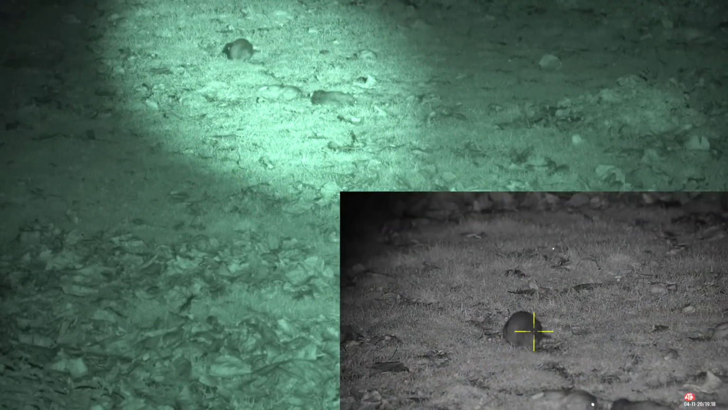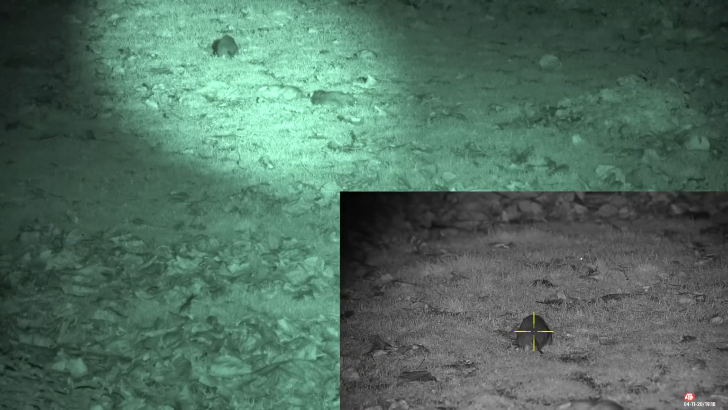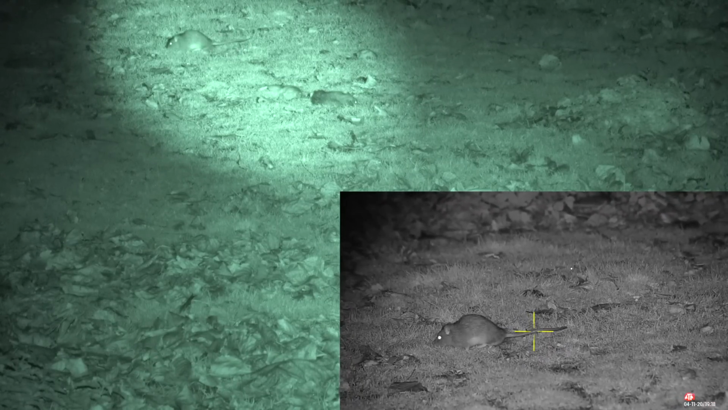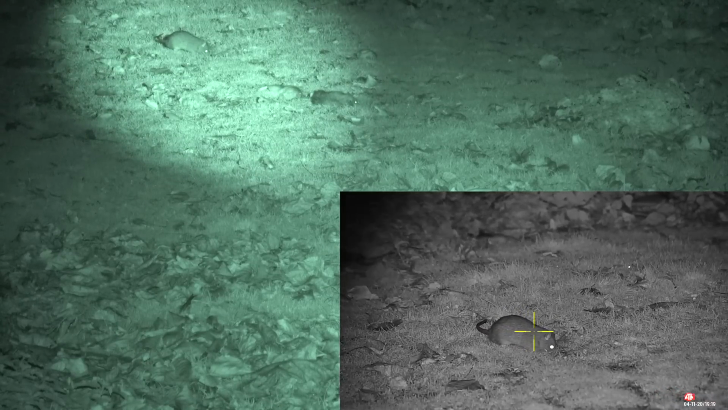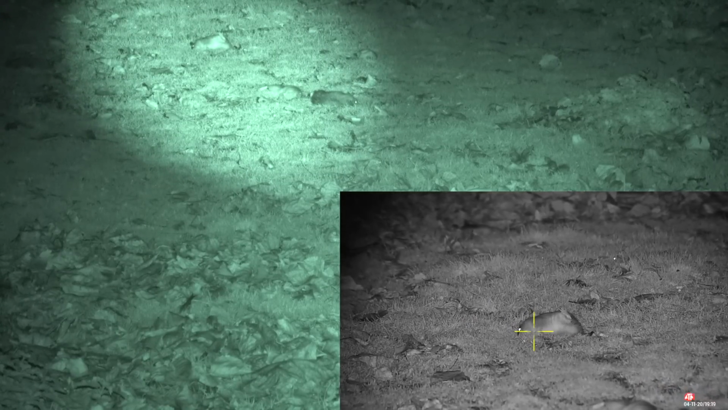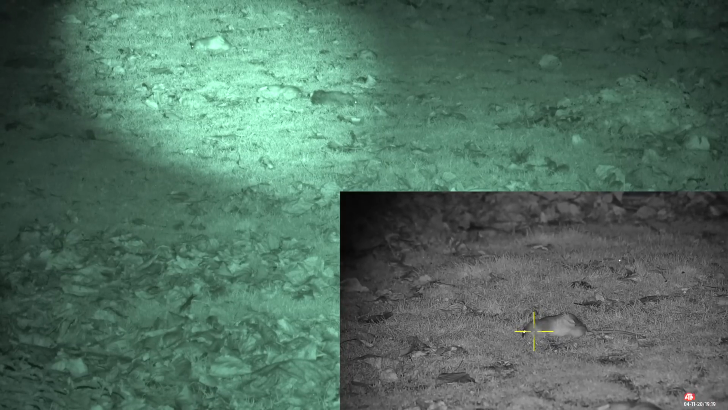Now this rat here was a little awkward, but by the time it had finished moving around it was about 12 yards away, and I gave it just a little squeak to catch its attention, hopefully turn it around. I love it when a plan comes together like that.